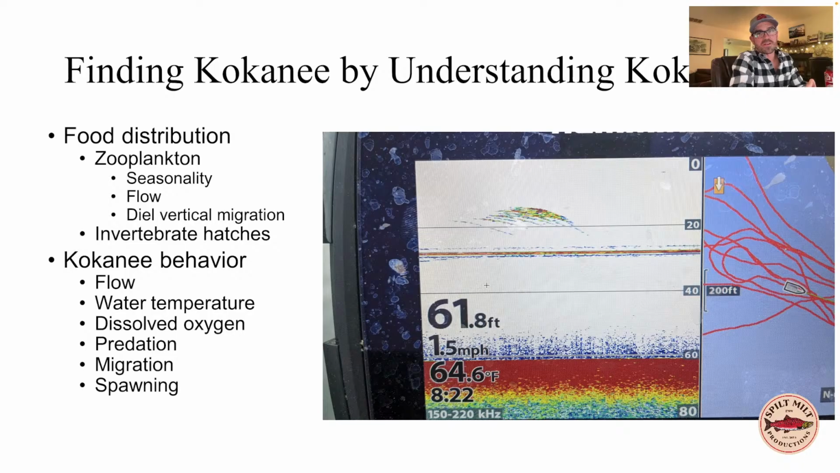But what I really want to cover today is finding kokanee by understanding kokanee. Even if you know where to go, I think it's good to understand why kokanee are holding in these particular areas on the lake, and understanding the biology of that will help you locate kokanee on other bodies of water and also in your same body of water as their distribution changes throughout the year.